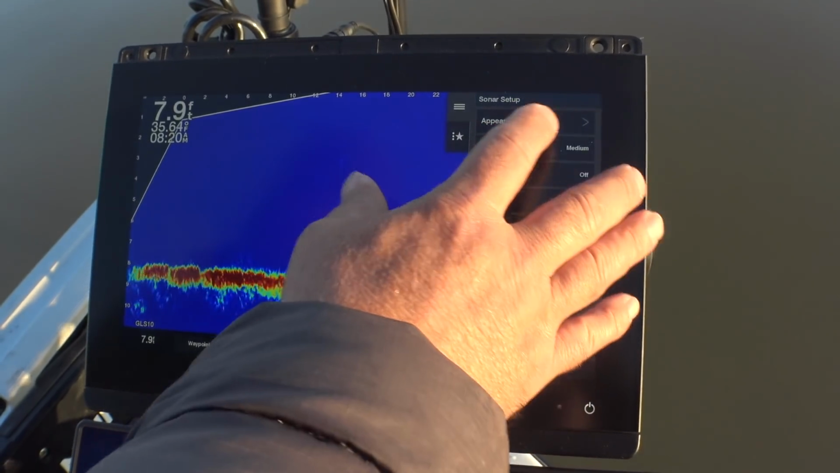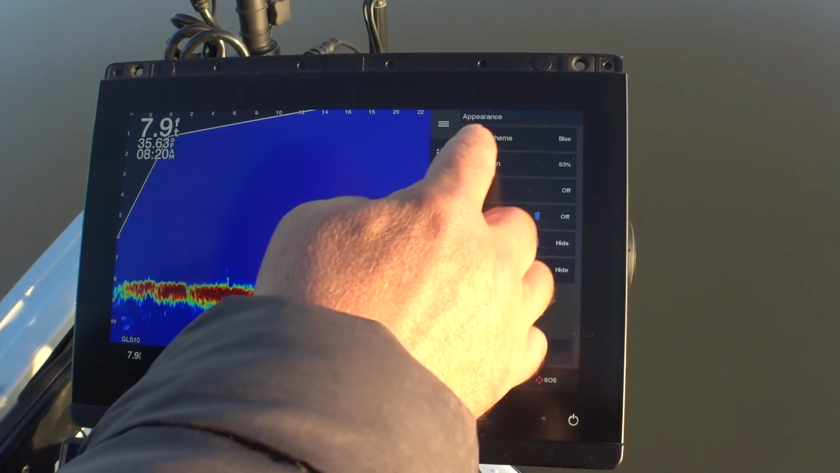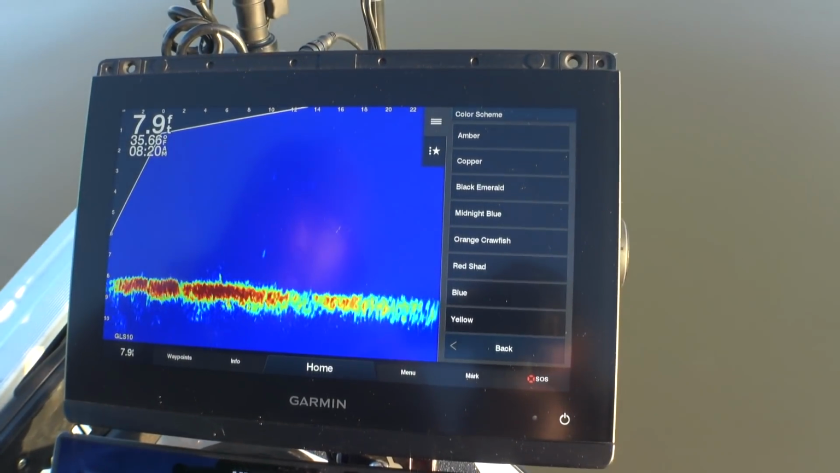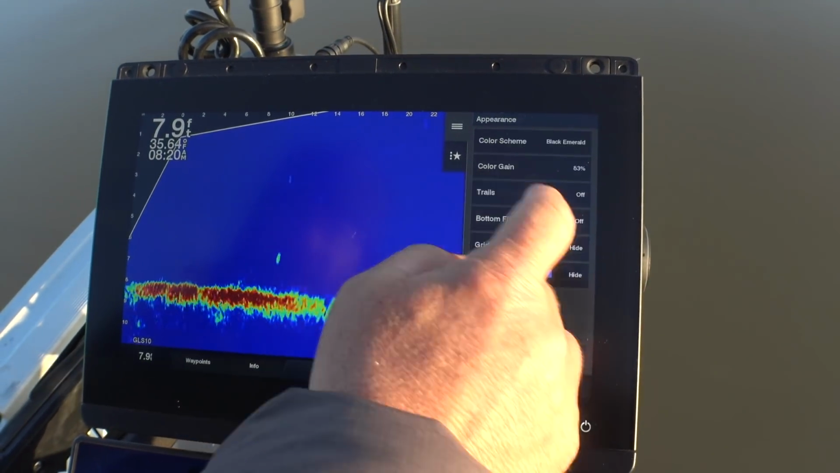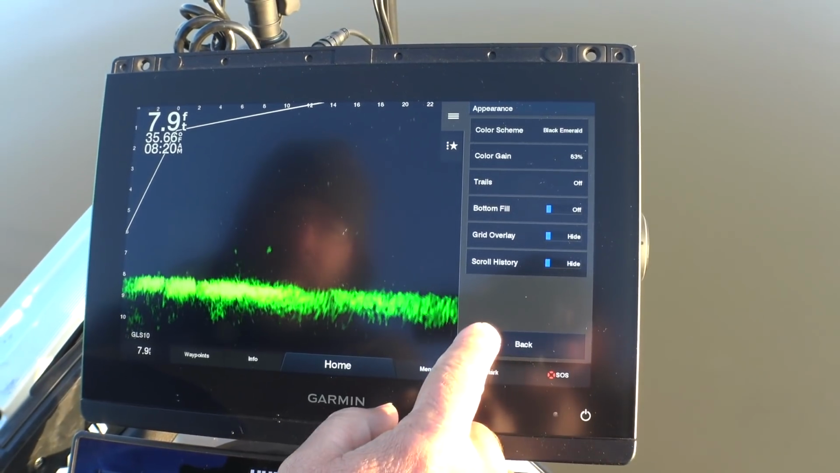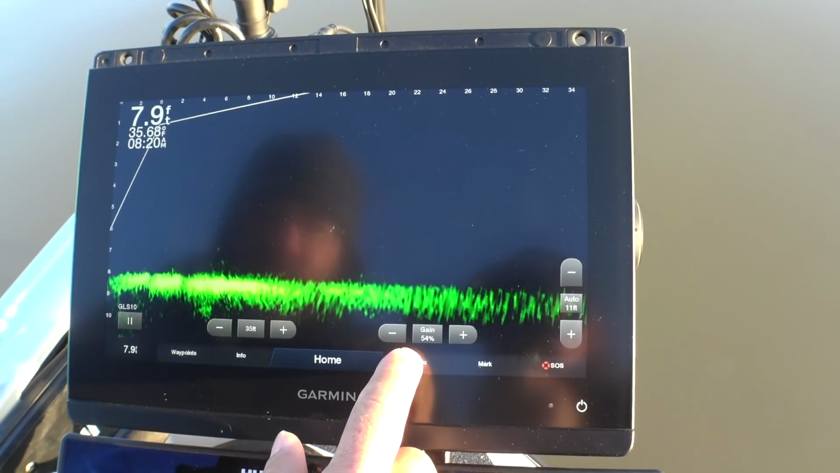So we're going in here to the appearance, and we're going to pick our color scheme and select the black emerald, which is green. Right.